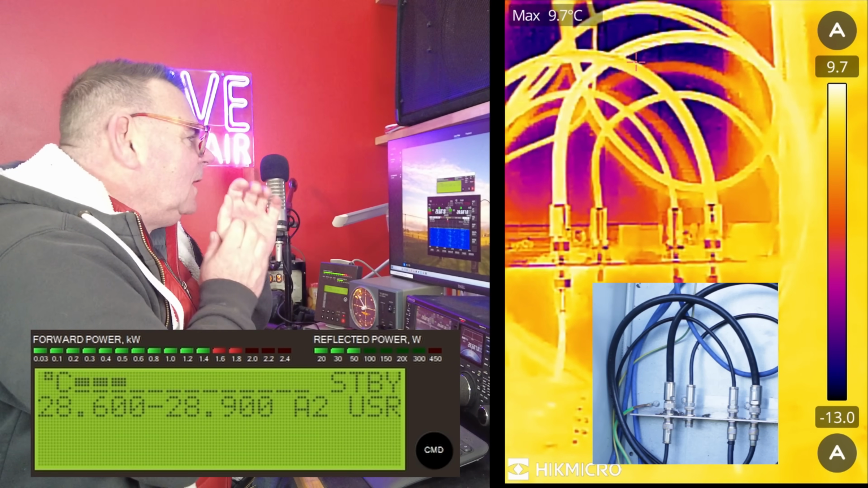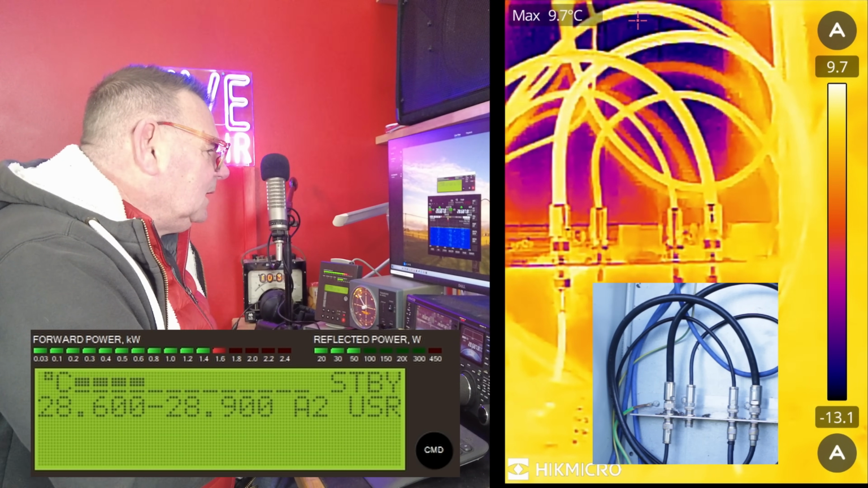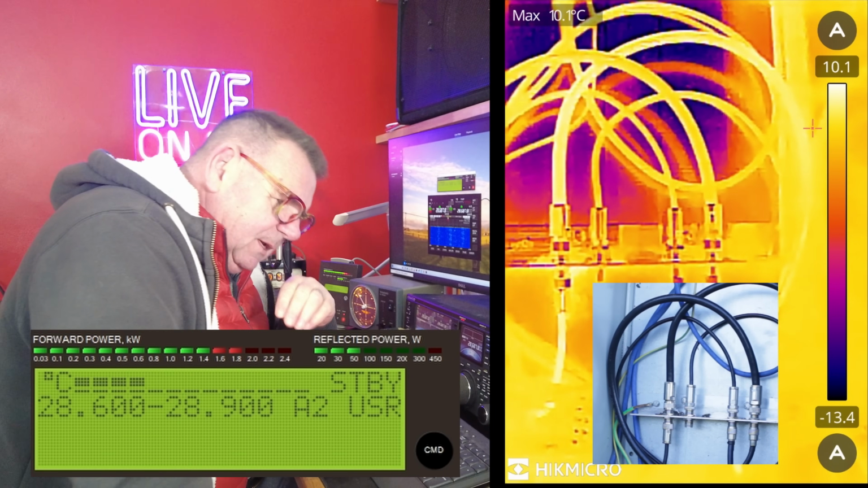Now, it's interesting. I can't remember what this goes up to. So that EcoFlex 15 rose from about 9 degrees centigrade up to 16. So it went up by 7 degrees centigrade at 1.8 kilowatts. Interesting, isn't it? All right, so what I need from you is, what do we do next?